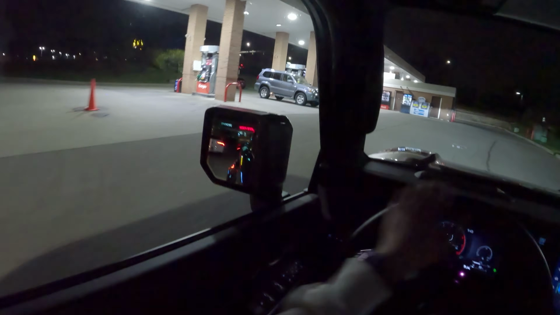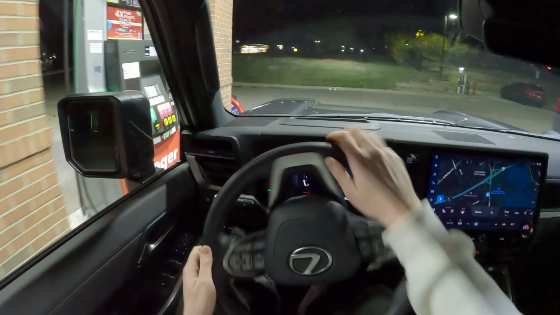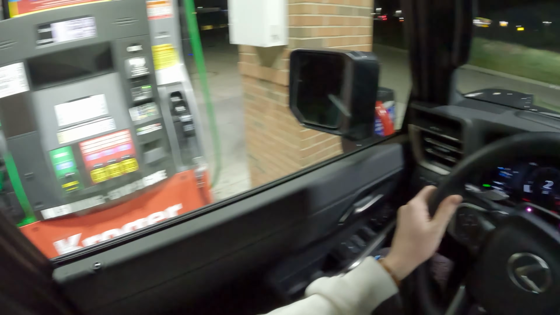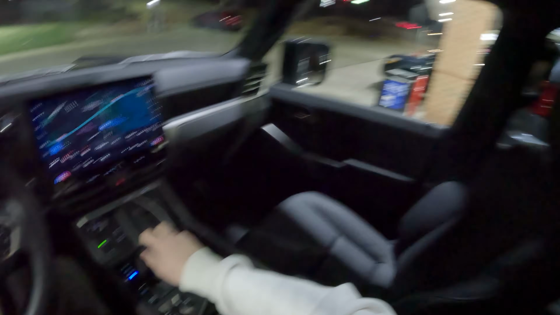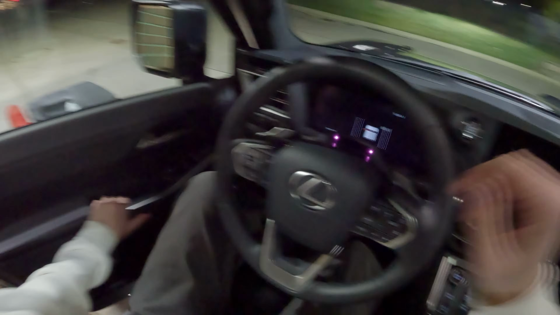And a classic GX. I think it's only right we pull up next to him. That is a GX 470 right there. Cool little treat for us tonight.